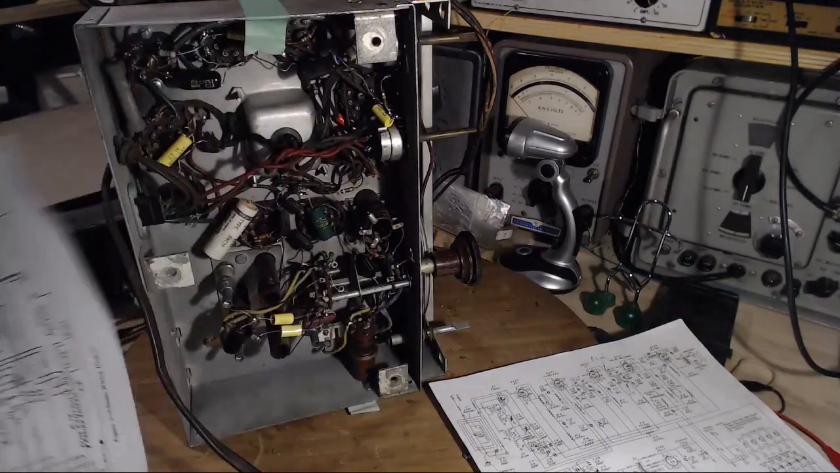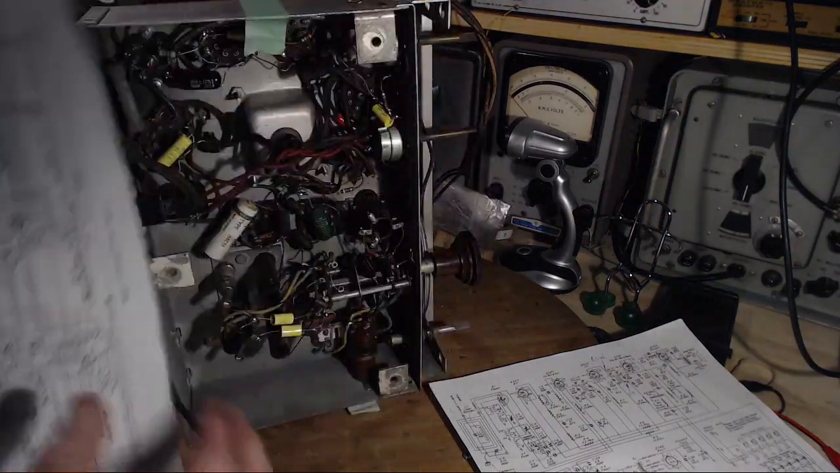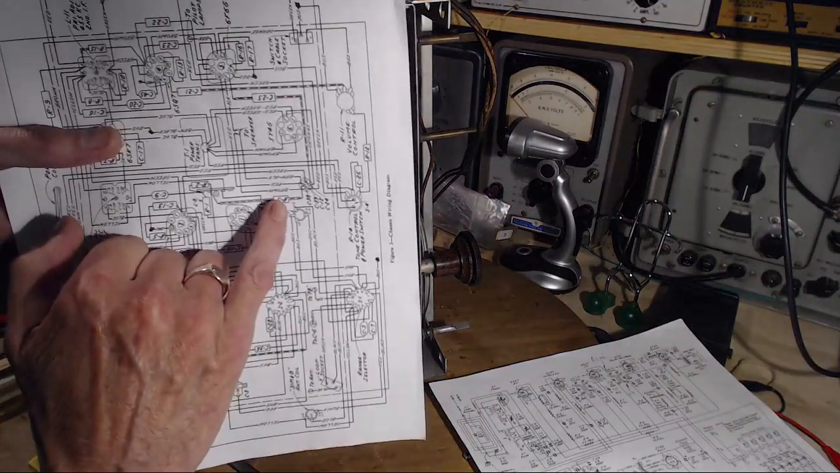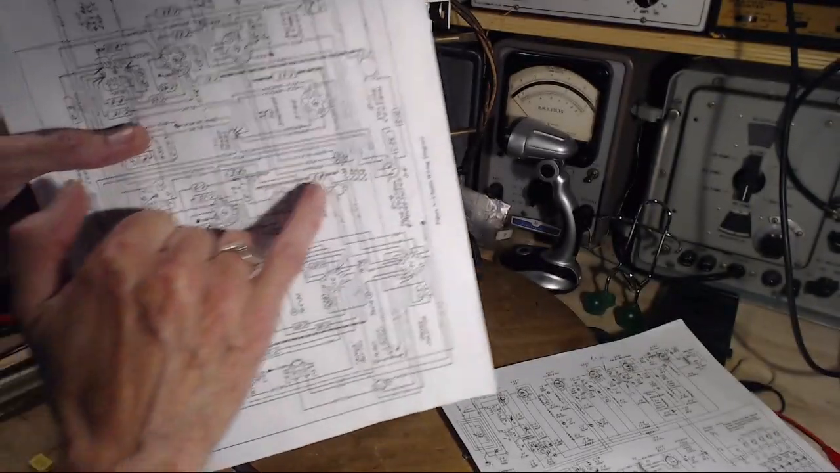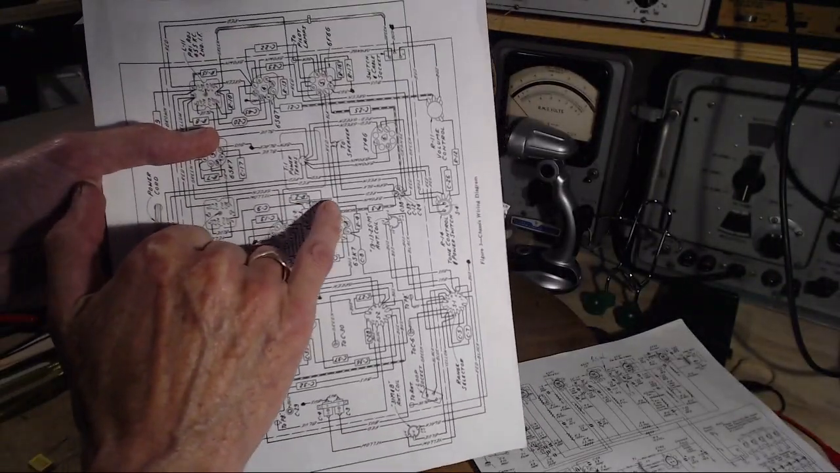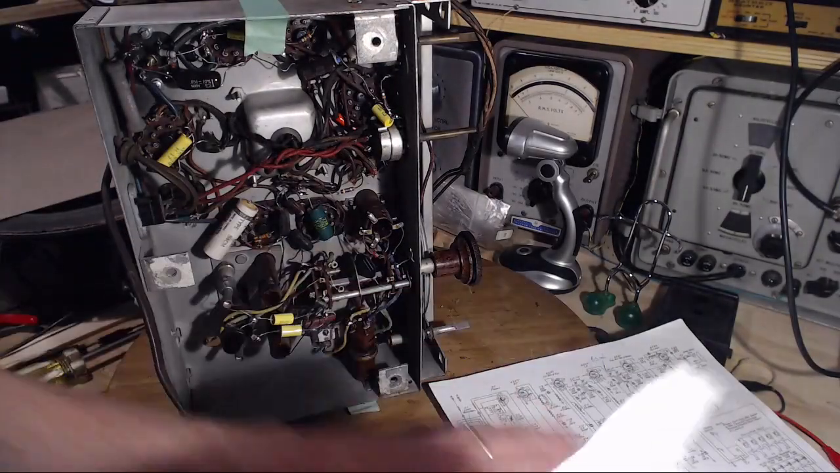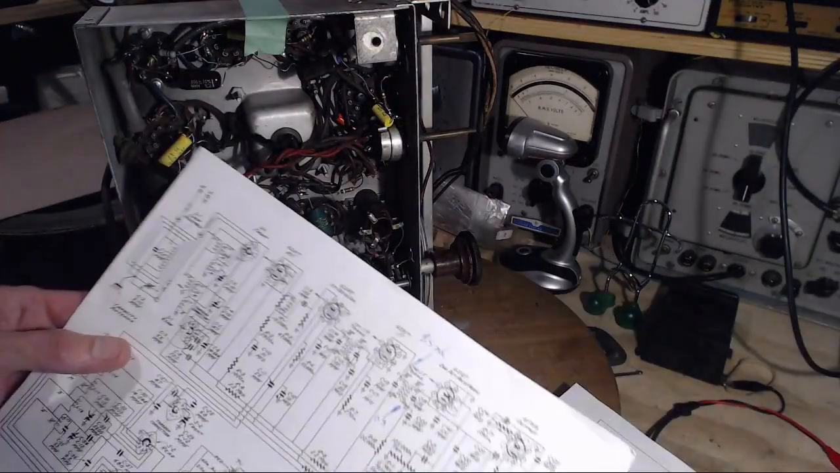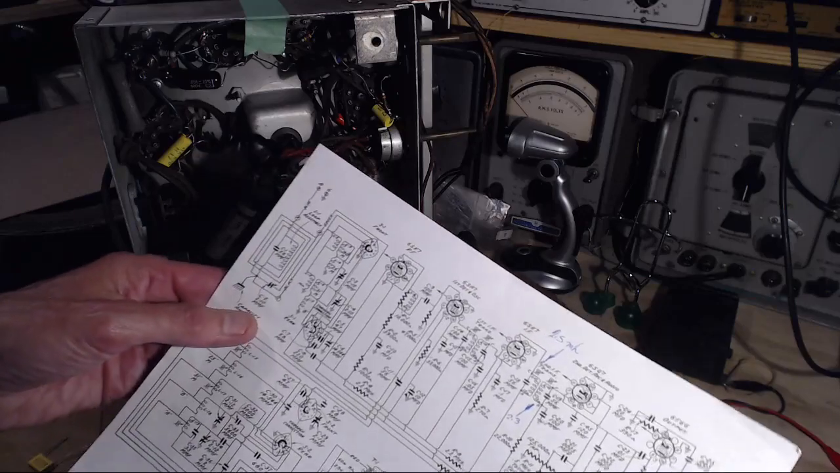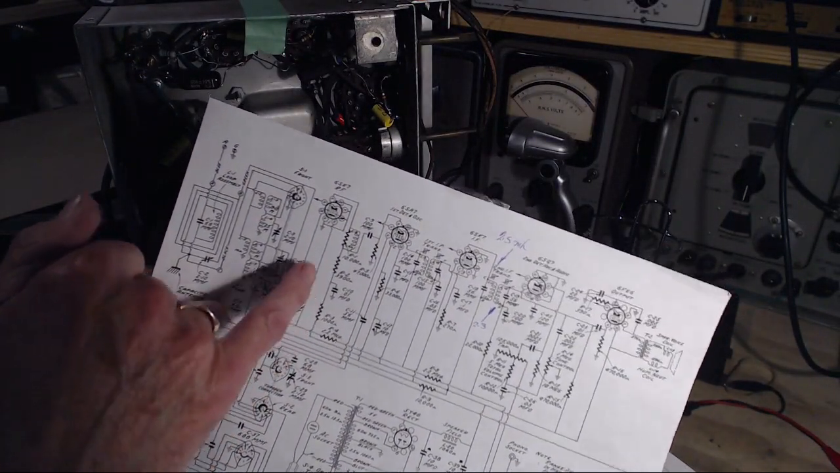Here we are. So for resistor R3, this shows R3 coming over to this terminal strip, and then there's R2. R2 and R3. What can we find out about R2 and R3? Well, first of all, pretty low numbers. There's R3, I found it. There's R2.